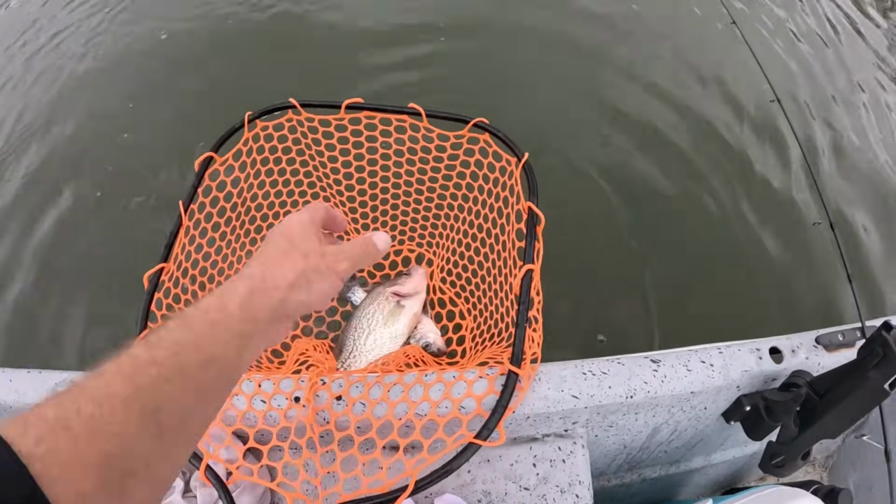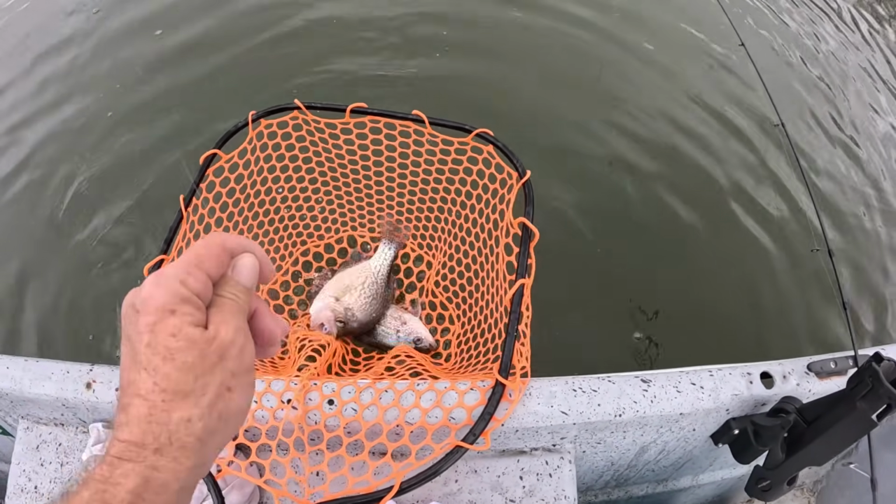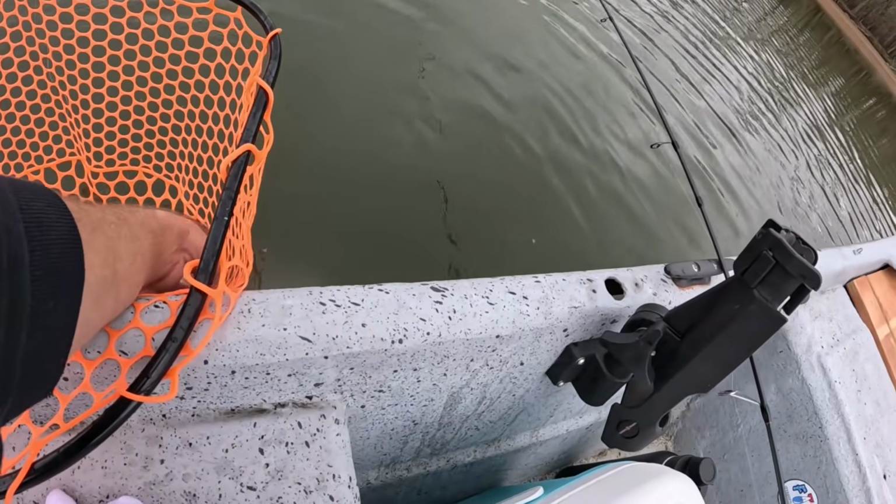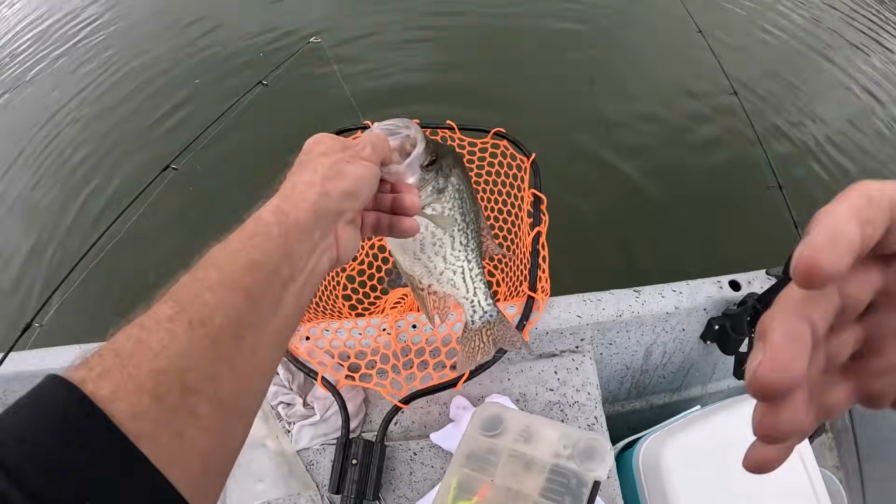I just turned the camera off as he was reeling this in. I didn't realize it was recording. Look, that other one is a 10.5-inch fish. And then look how much this one dwarfs it. Golly. He just dwarfs it.